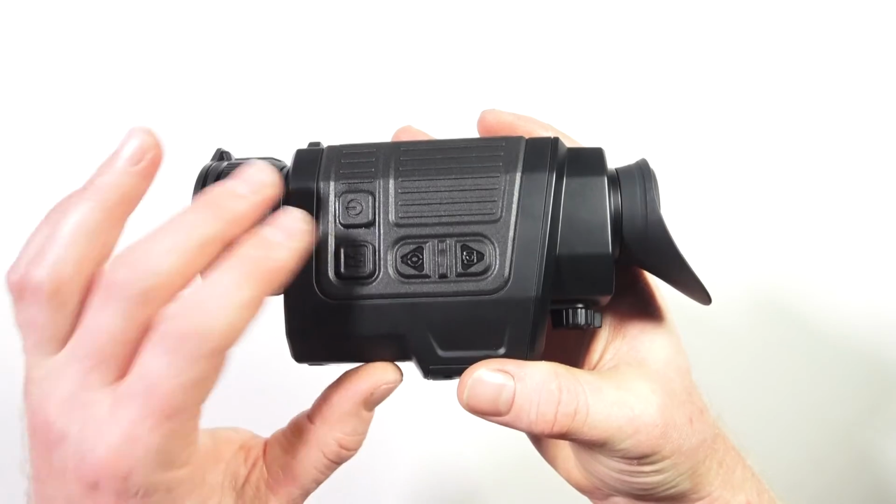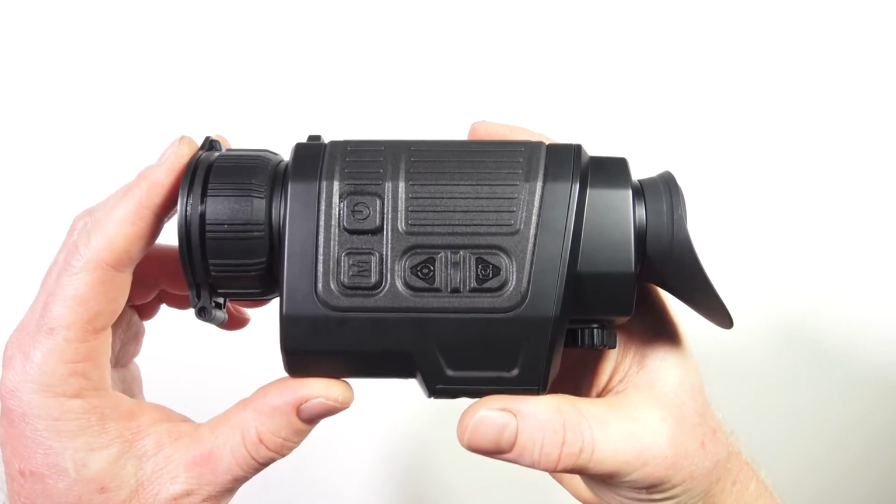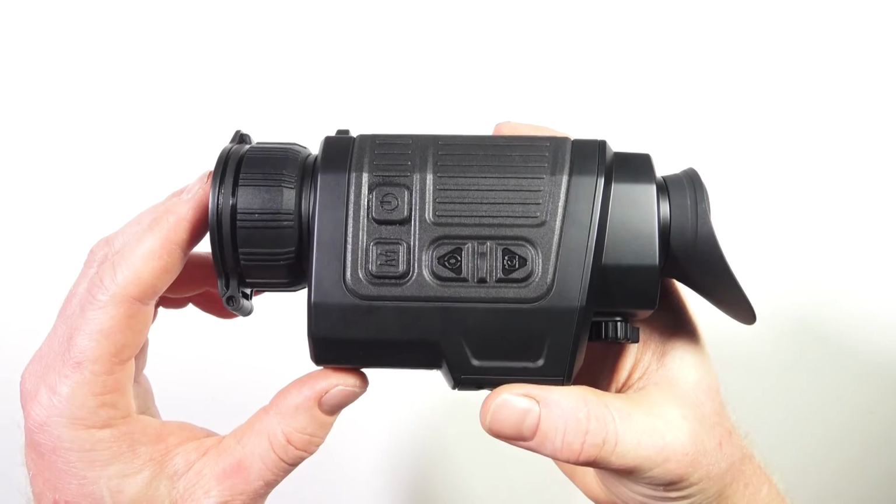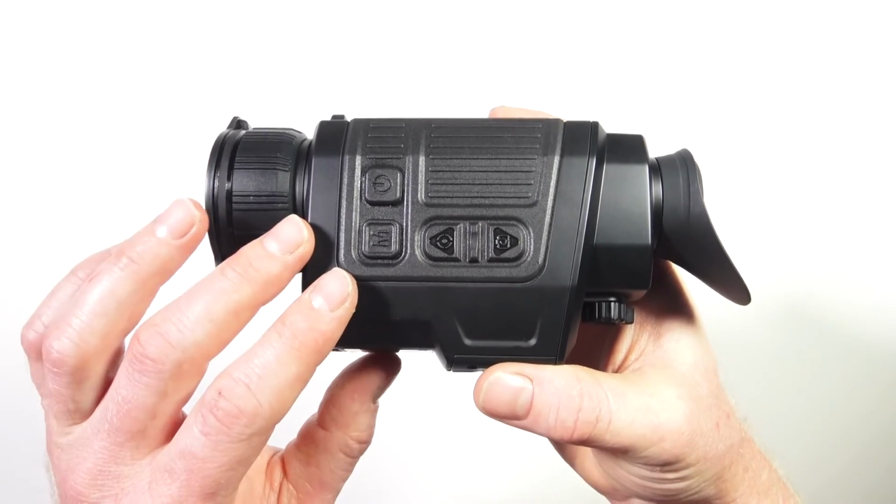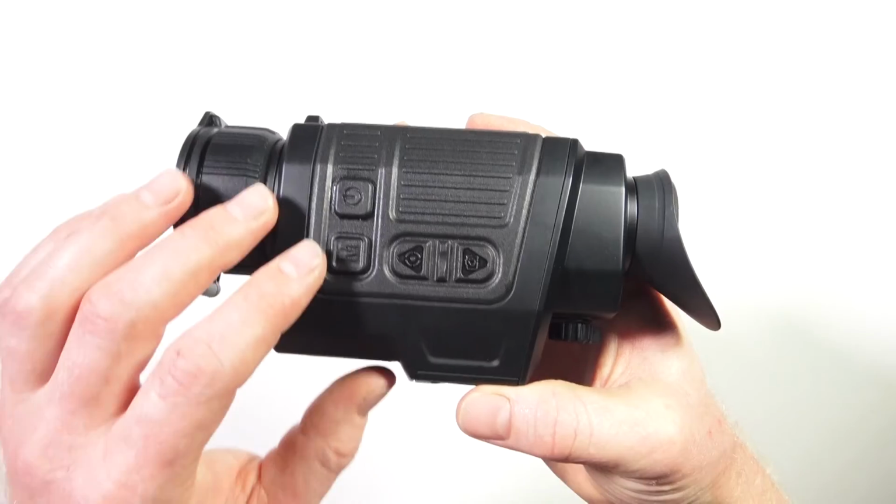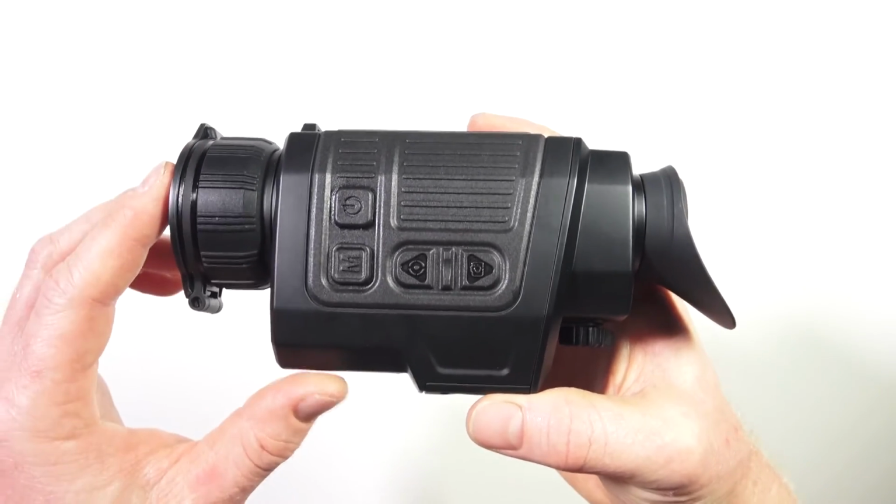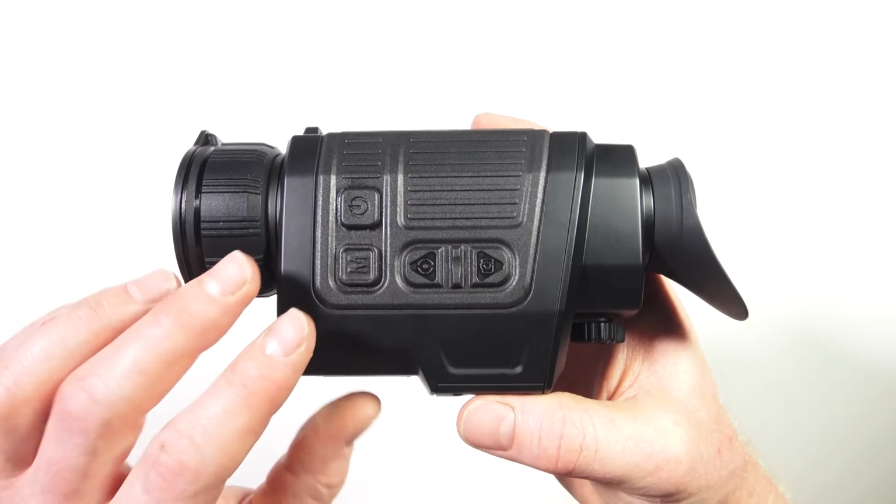And hopefully with this new sensor, the image quality is going to be a big step up and make it more comparable to some of the other units coming out from the other brands. That's been my main complaint with the Finder in recent times, because the sensor was starting to get quite old and the image wasn't keeping up with the latest stuff that's out.